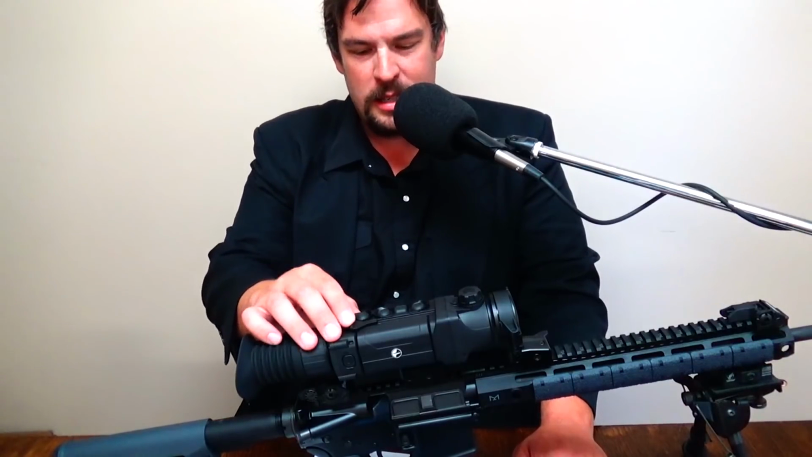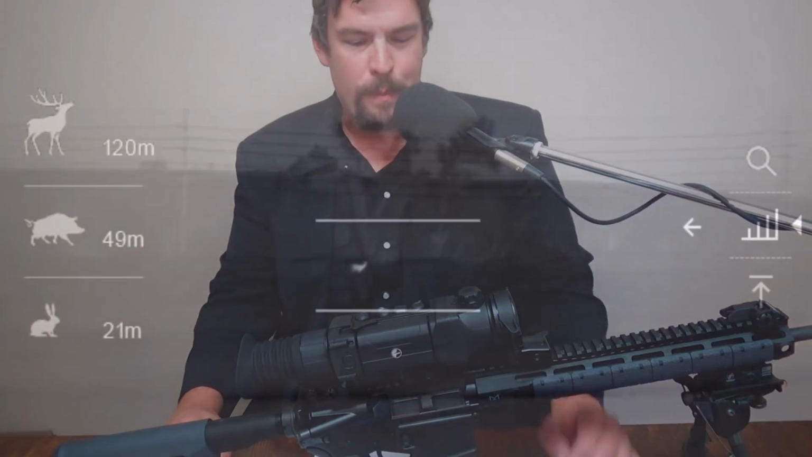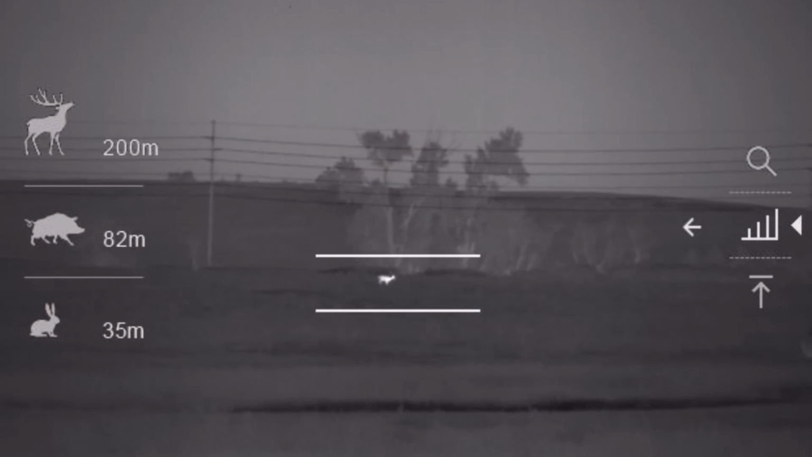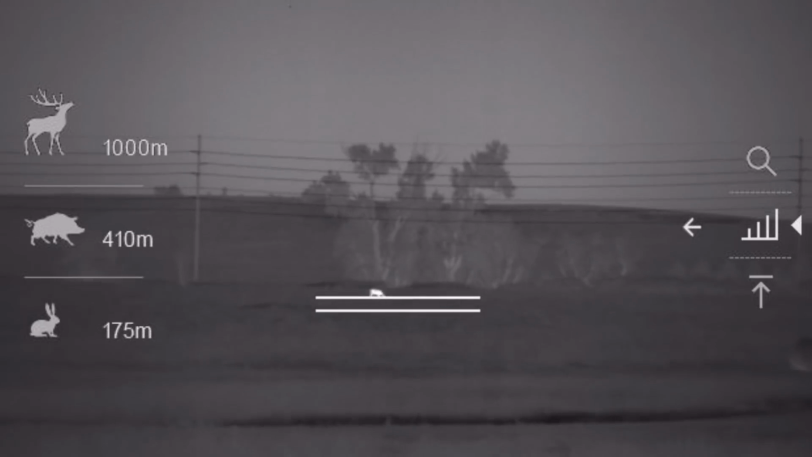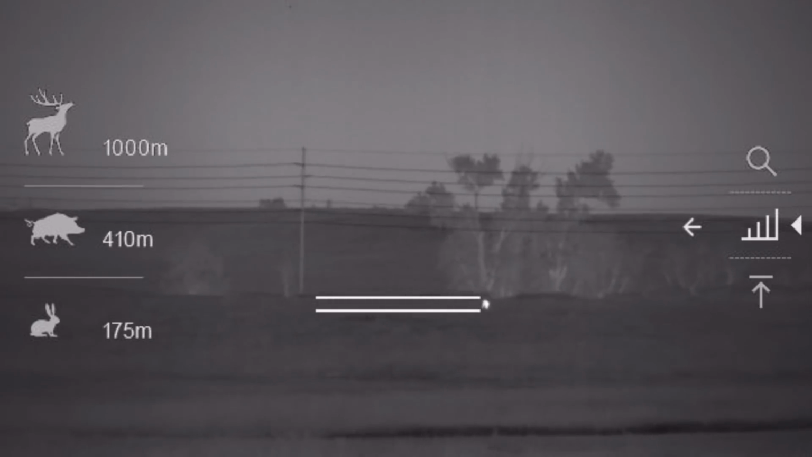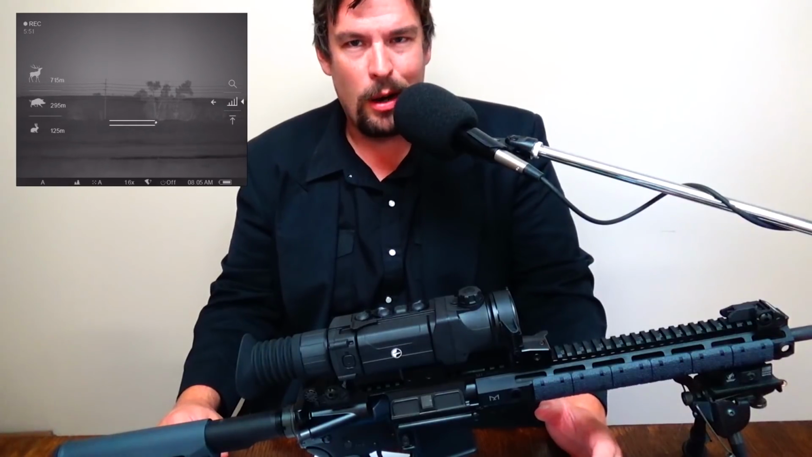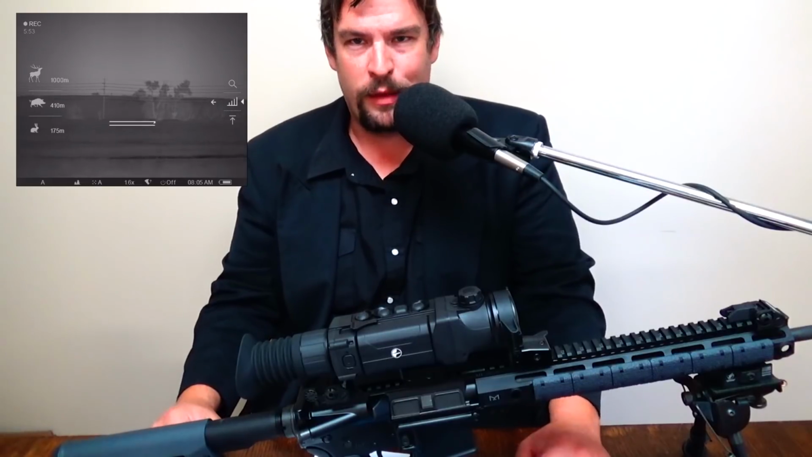Like, for years and years and years, technology like this has been way outside the price range of what a guy can afford, particularly when you're talking about high-end thermal stuff where you can actually see and recognize animals at like 1,000 yards for a rifleman, right, in the pitch black dark.